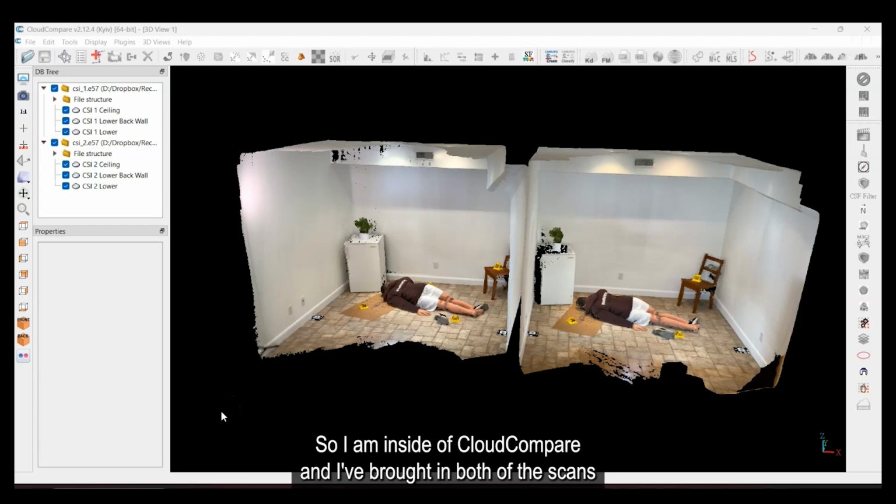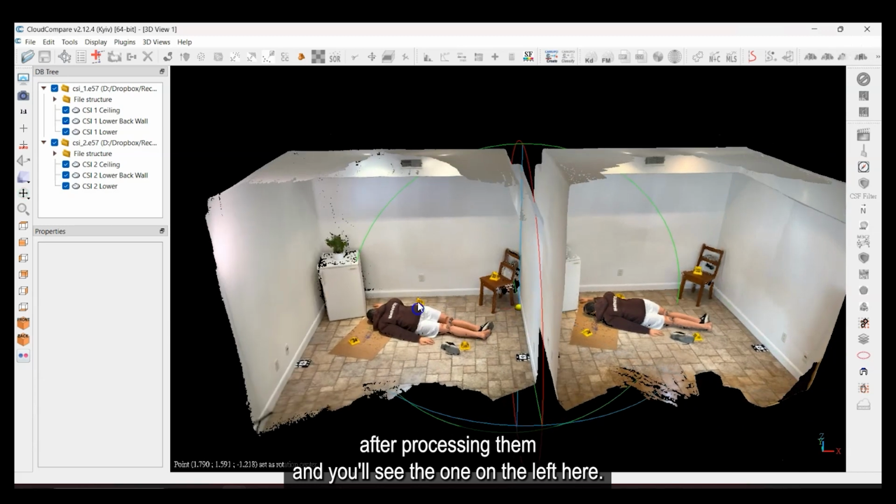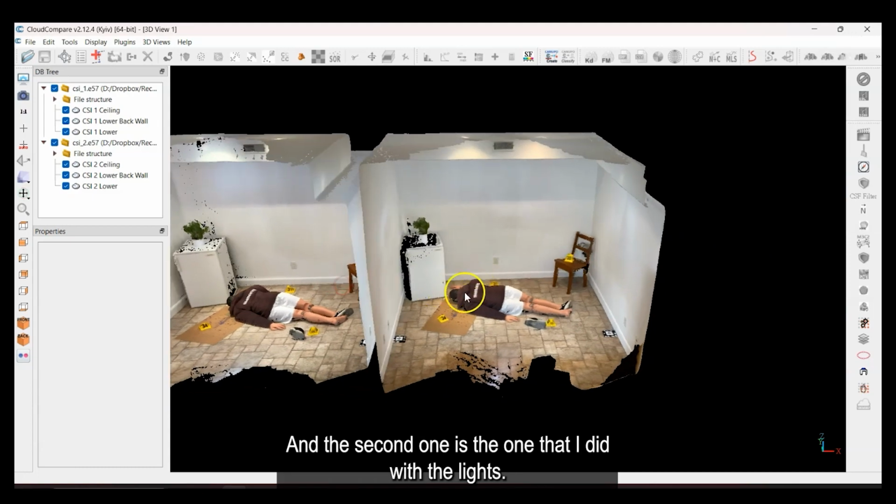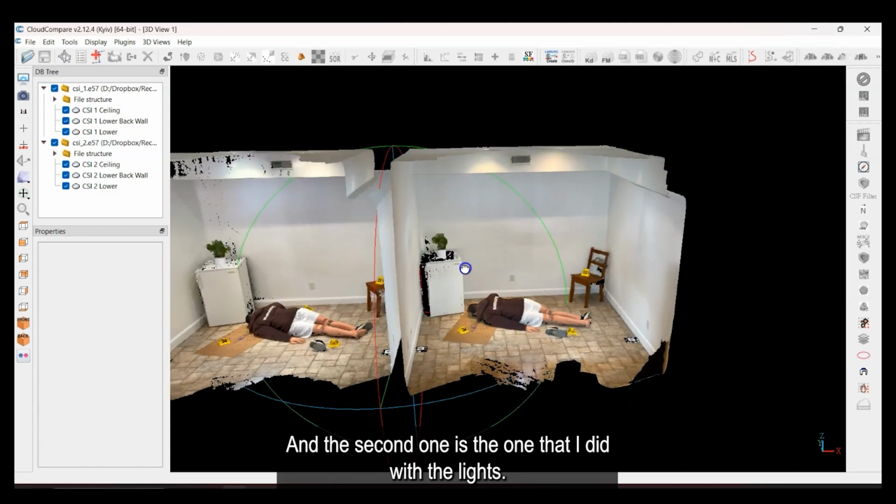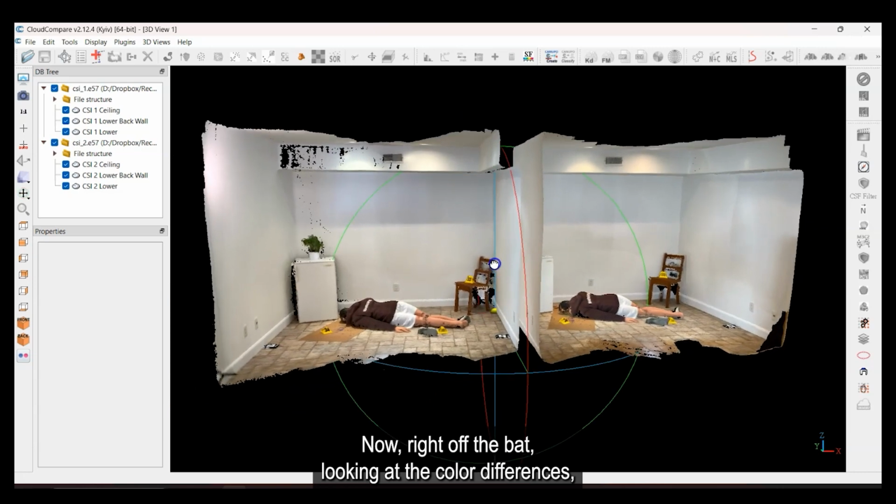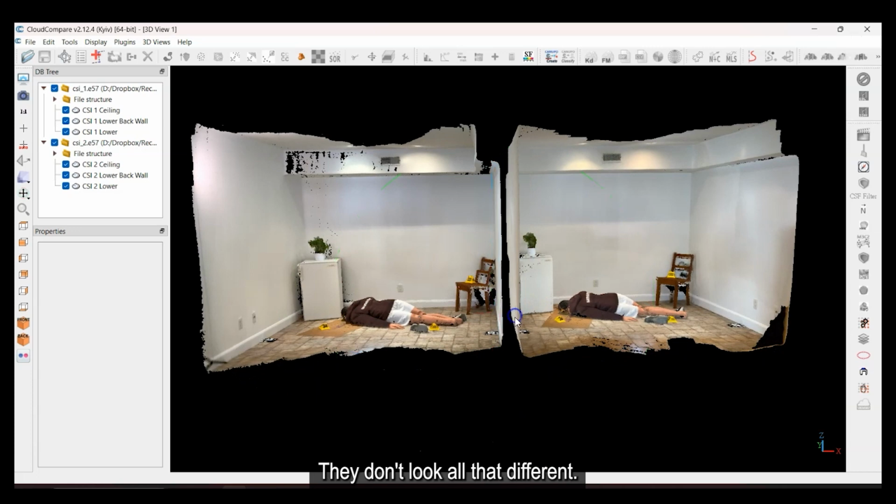Okay, so I am inside of Cloud Compare, and I've brought in both of the scans after processing them. And you'll see the one on the left here, that's the first one that I did, so I call that CSI1. And the second one is the one that I did with the lights. Now, right off the bat, looking at the color differences, just like sort of how bright they are and stuff like that, they don't look all that different.